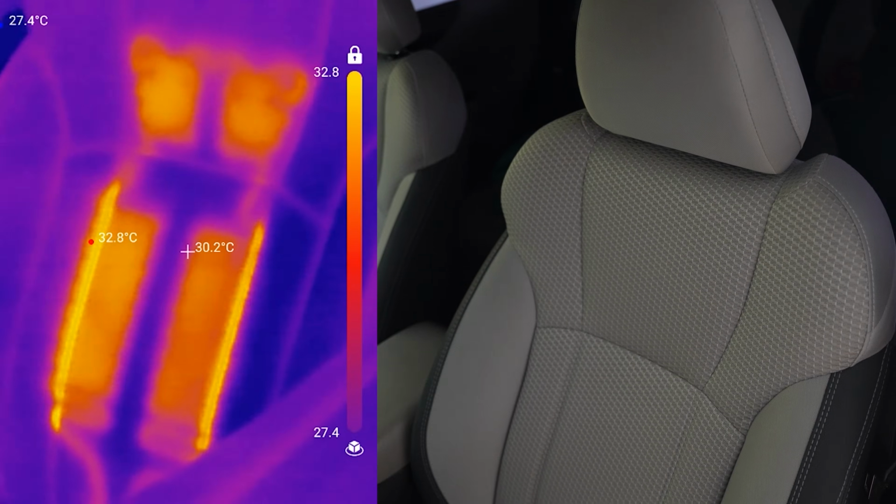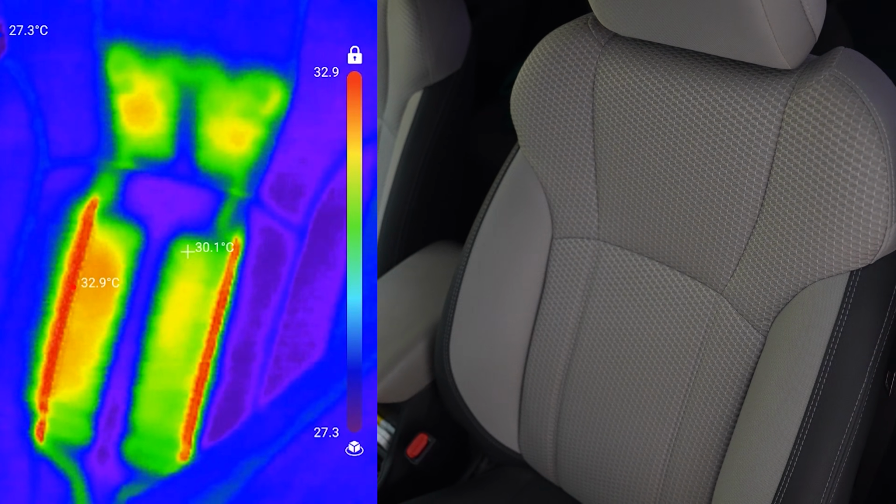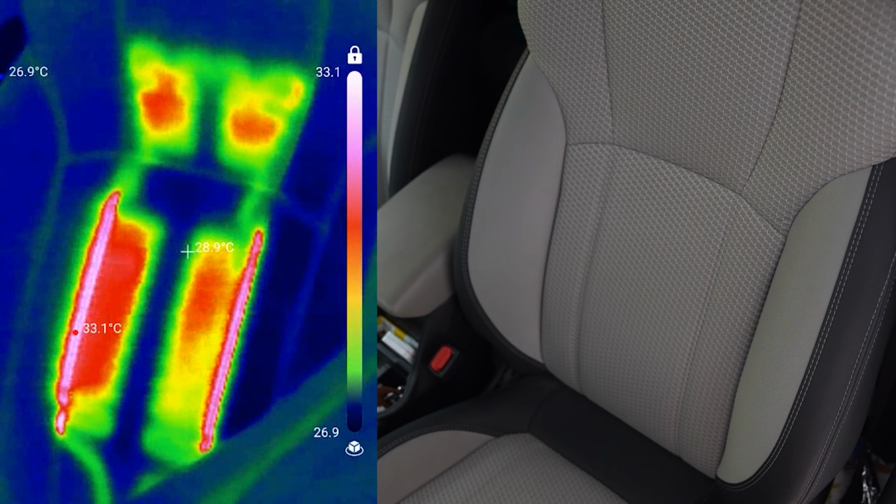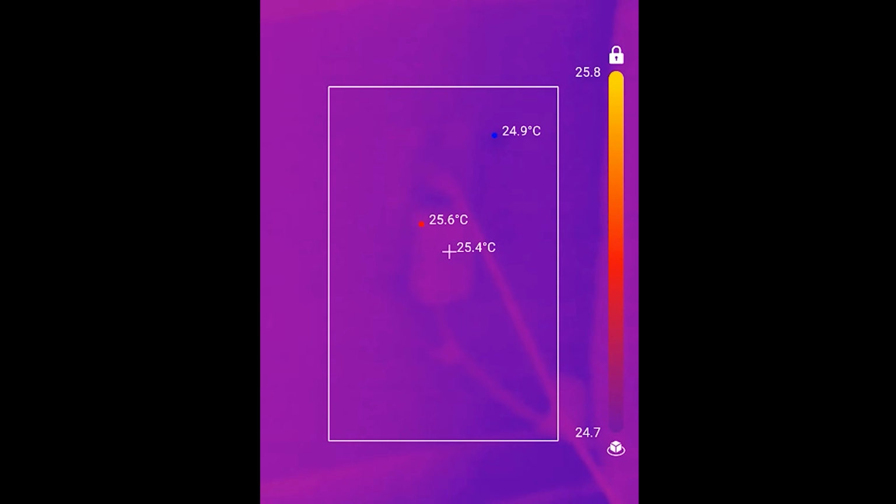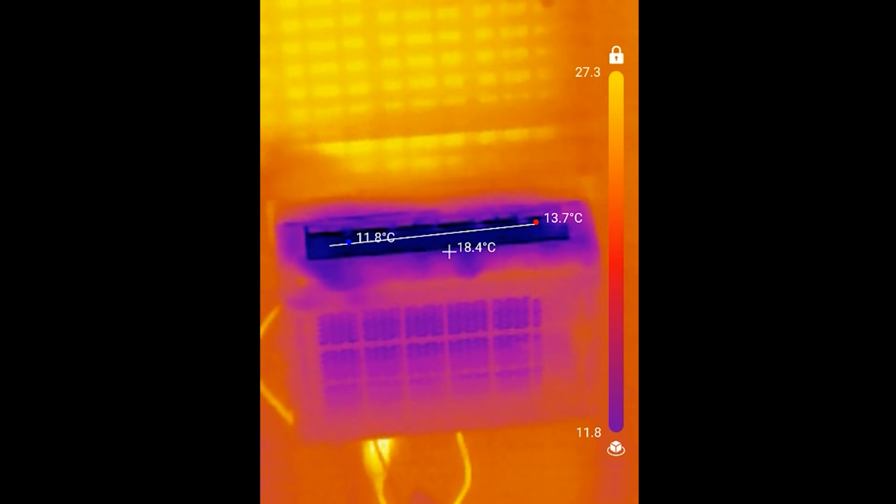But there is a lot of good about this camera as well. It's loaded with a ton of features. You can select a variety of different color palettes. I show another example of this here with the seat warmer in my car. You can select a specific area where you want the camera to read the temperature by tapping on your phone screen, drawing a box with your finger, or drawing a line, and it measures the temperatures in those areas only.